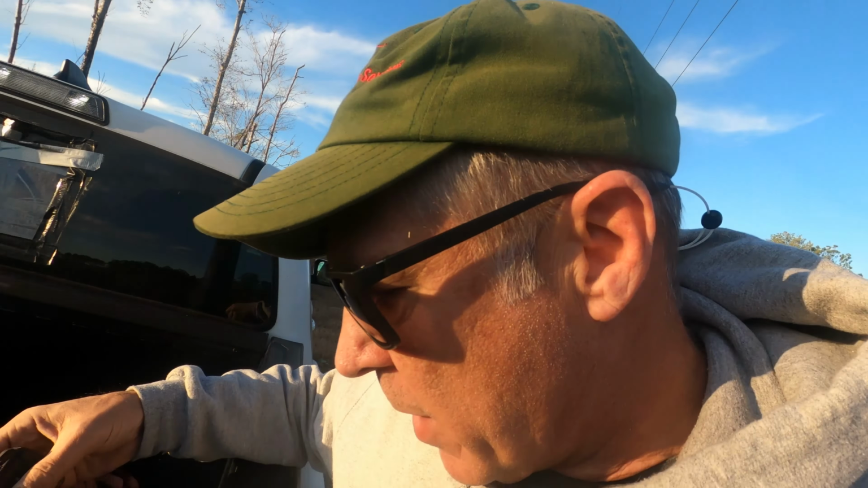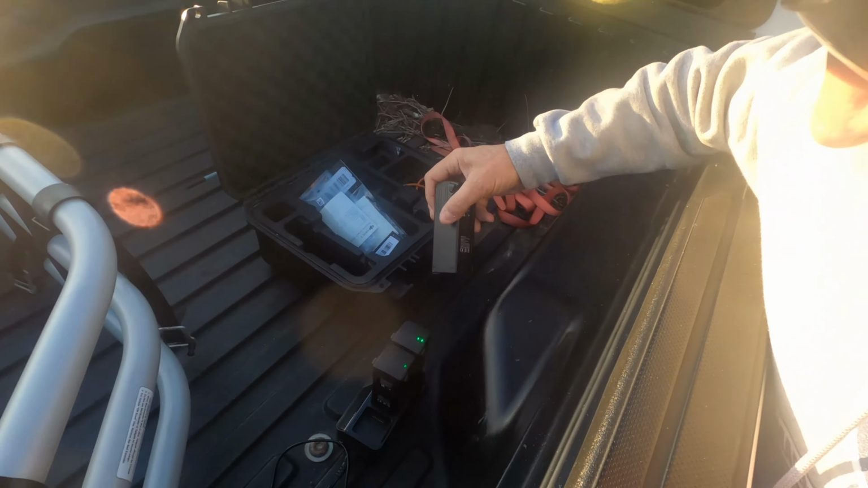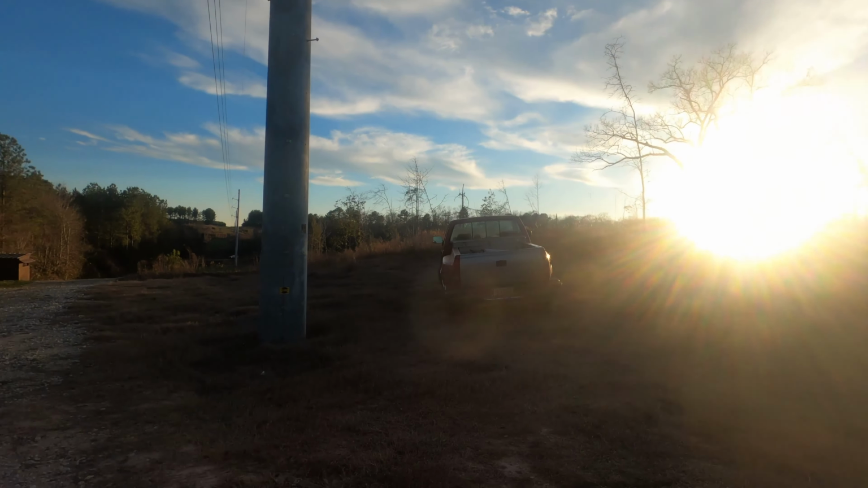Well, there's this Saturday afternoon and one more Saturday afternoon for hunting season to be done with in the state of Alabama. The rut is at its highest. So hey, it's Will with All American Adventures. I'm putting my battery on the charger. I'm in the middle of a hunt. I call it spying on Dad, but there's my dad's truck right there.